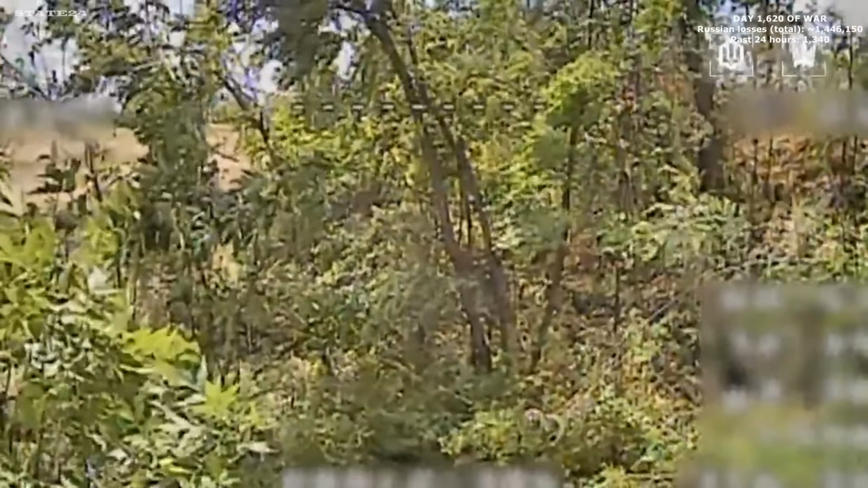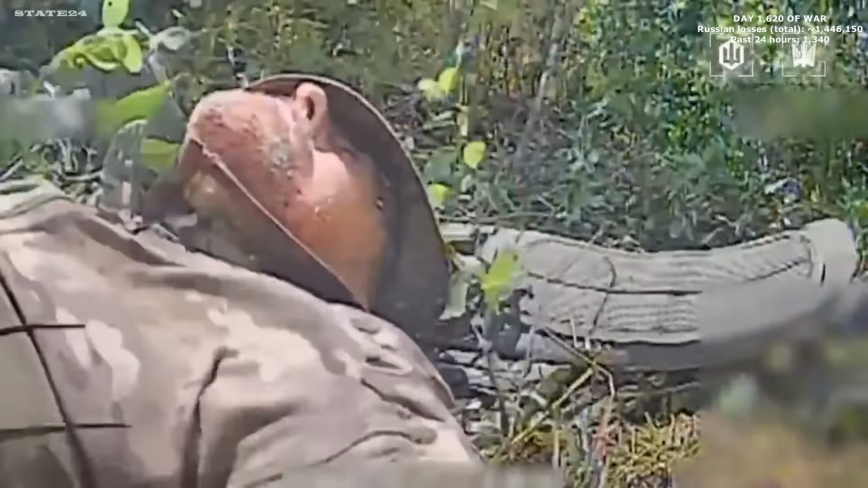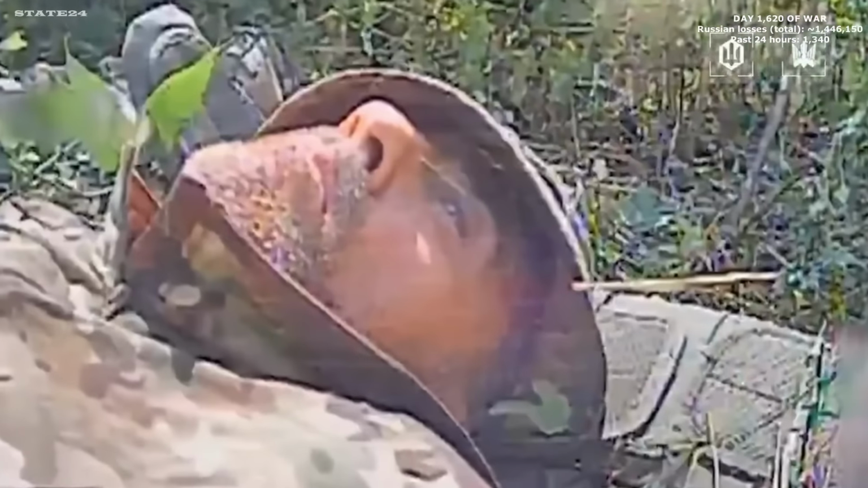An FPV drone diving directly onto a sleeping soldier. The impact wakes him. He opens his eyes and finds the drone right beside him. That's his last moment before it detonates.